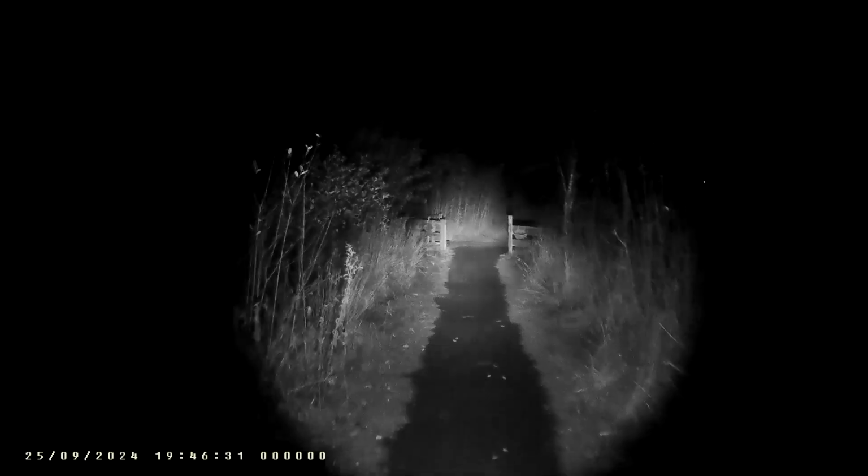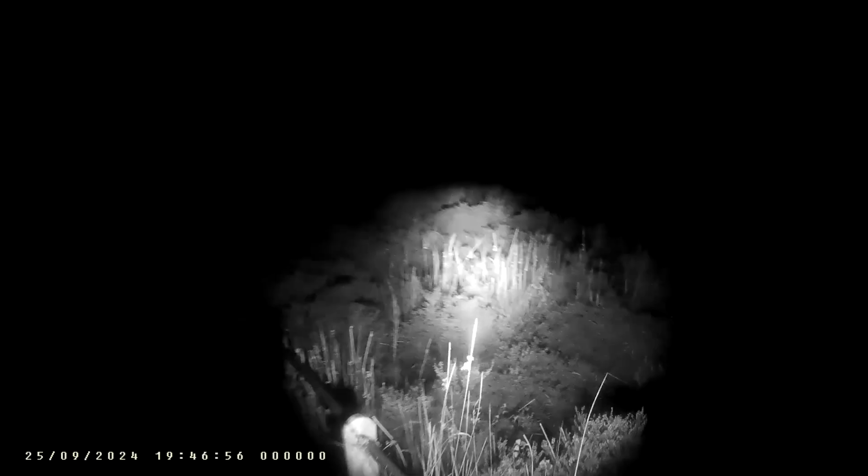We're going to go backwards this time. Knees are sore, my hips are sore. But anyway, there's a pathway through the middle of the bog. Now this whole area is all bog.